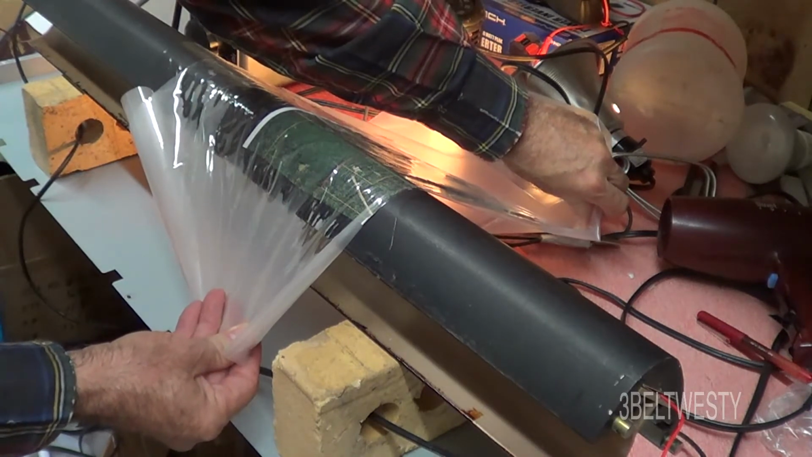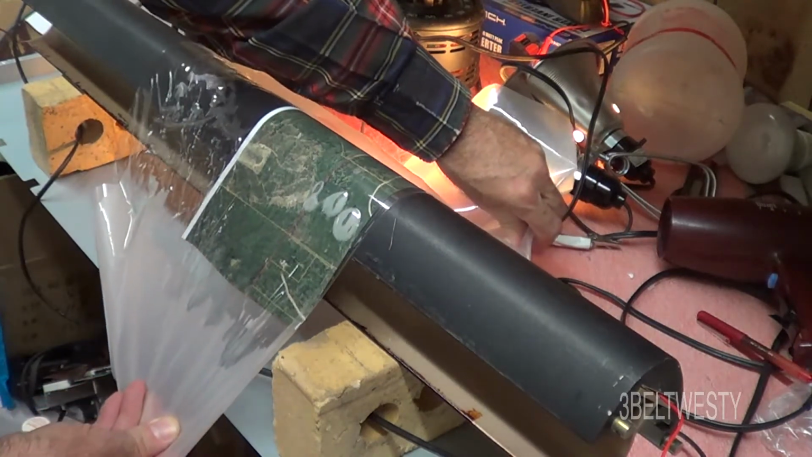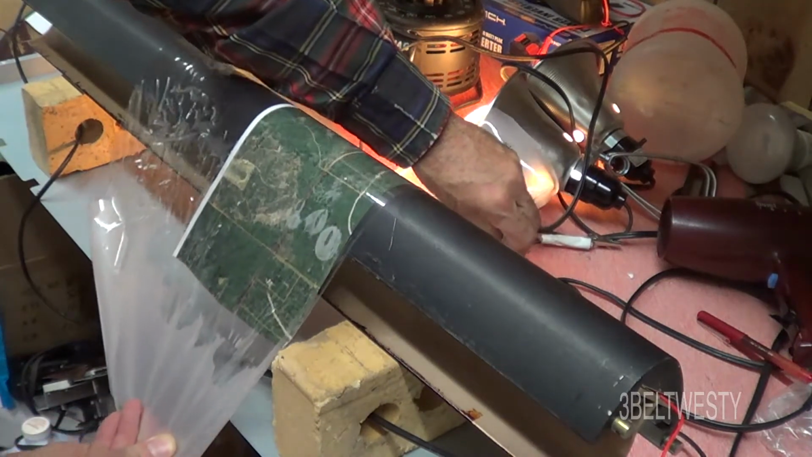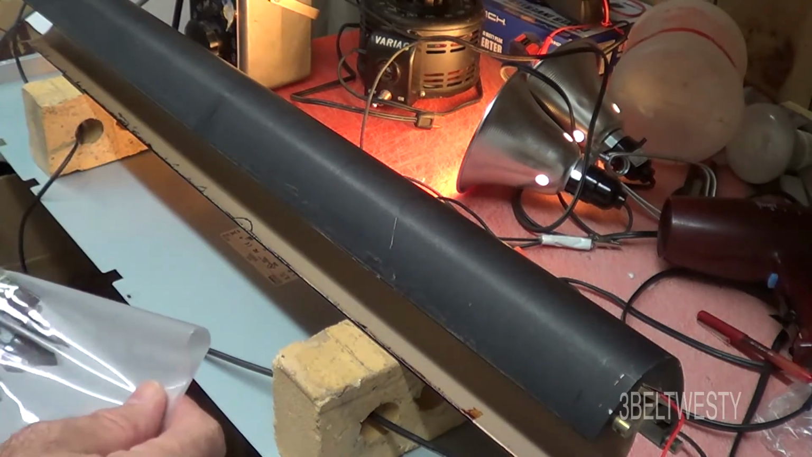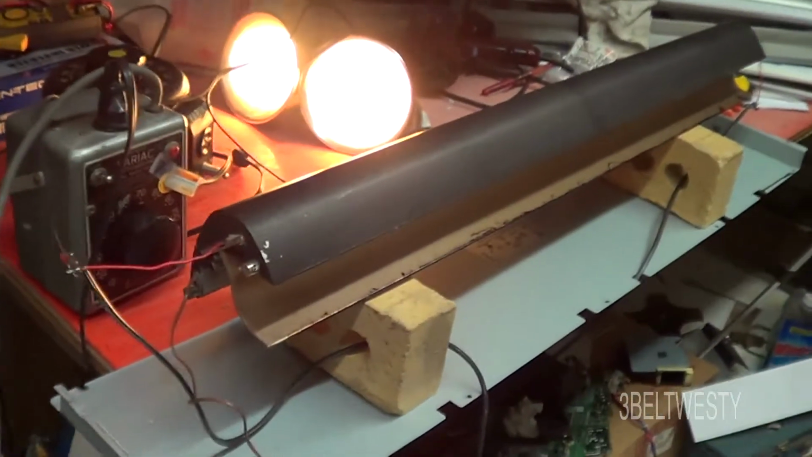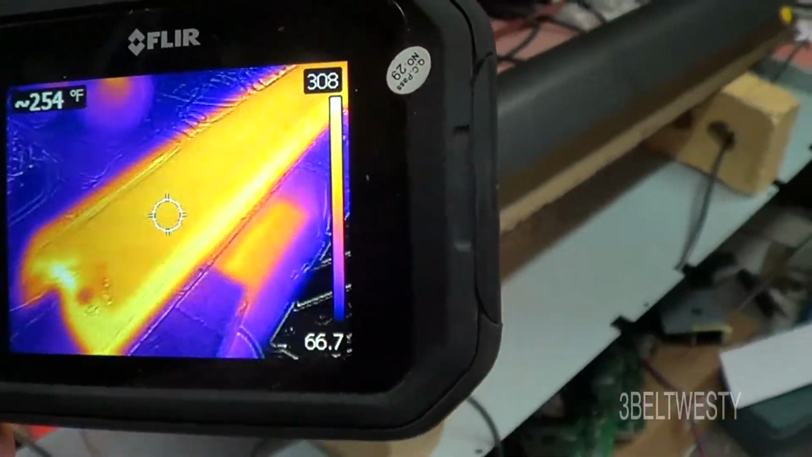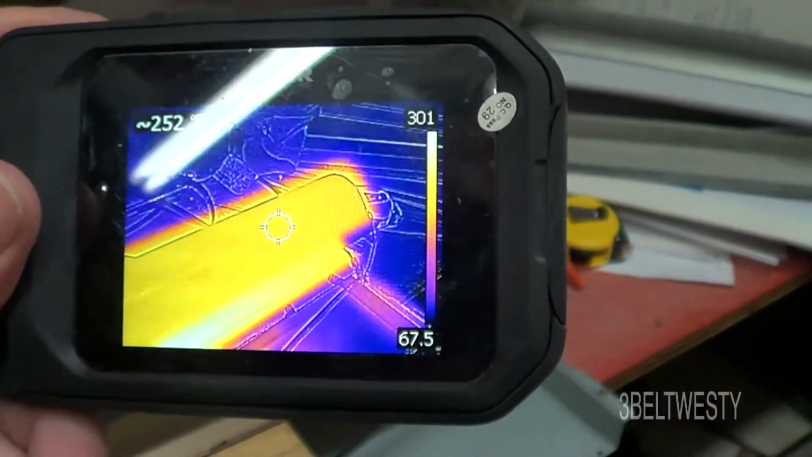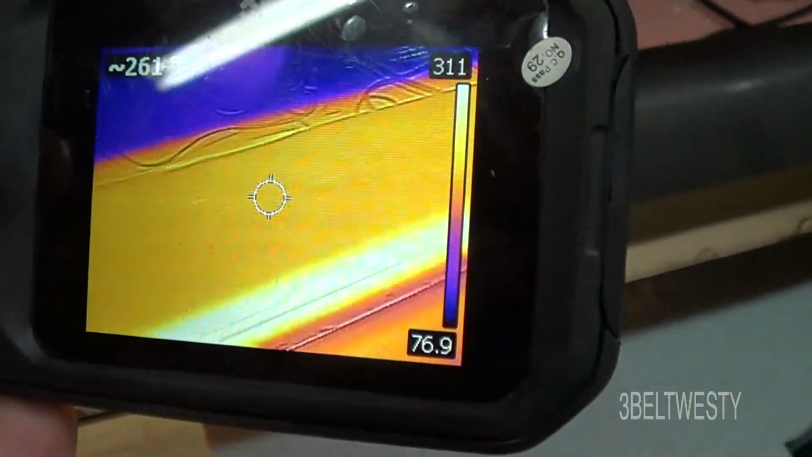Of course, I can't pull this like a set of rollers. It'd be nice and smooth. There it is, about 27 ohms over here in the coil. Heat shoes around 254. It's really nice and uniform. That's normally what this thing runs around. I run it around 250, 260. It all depends on the film you've got in it.